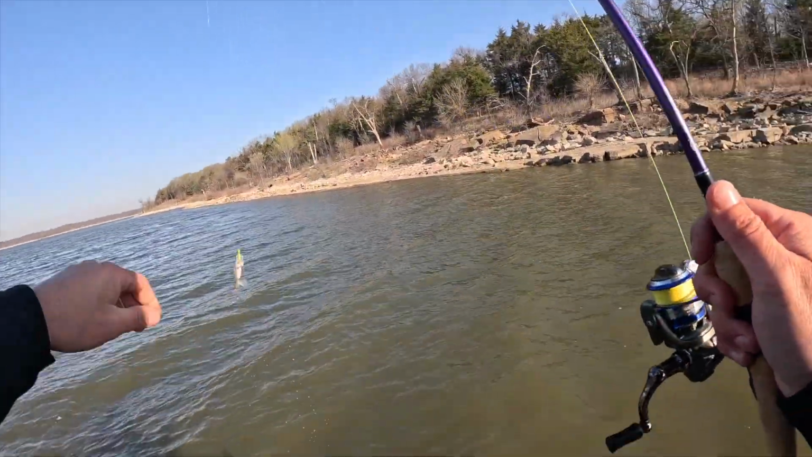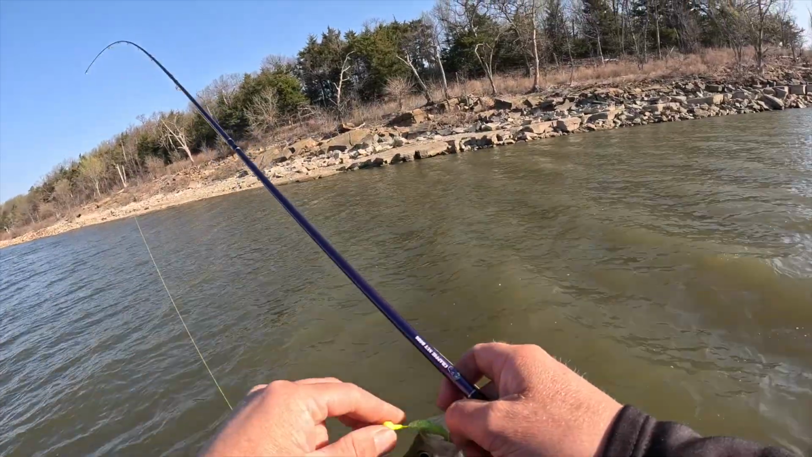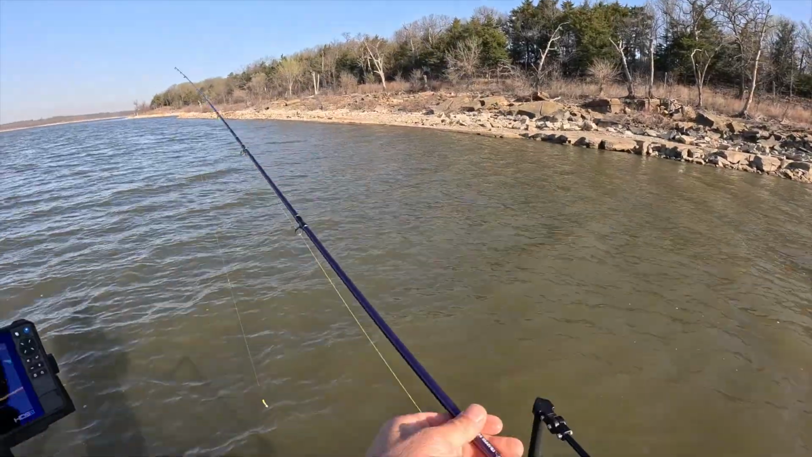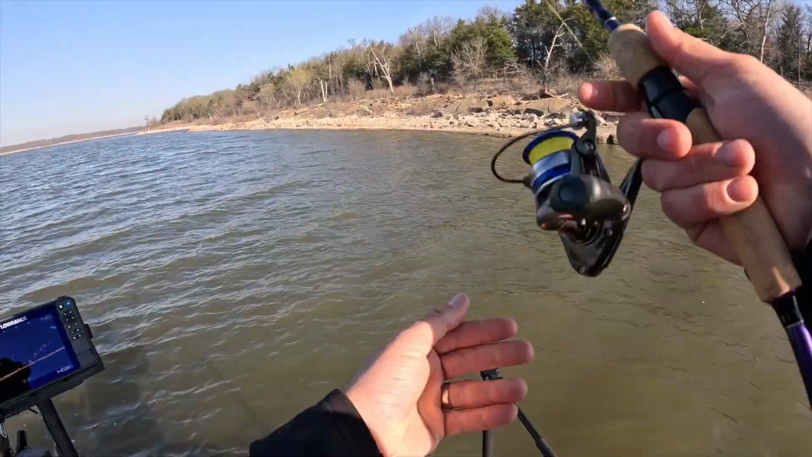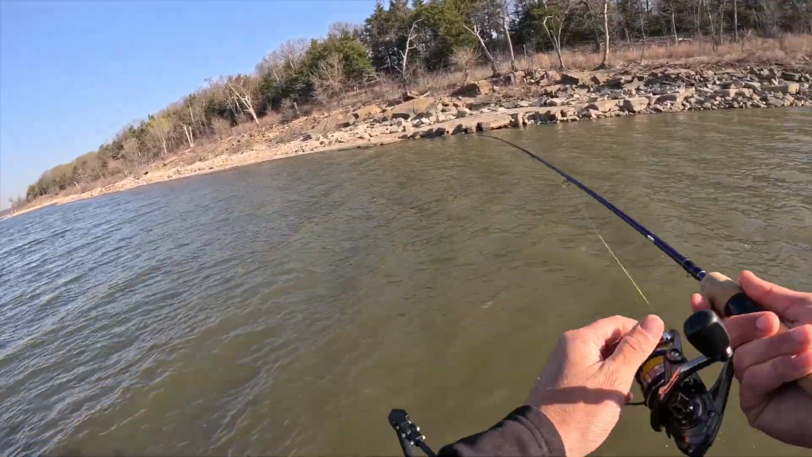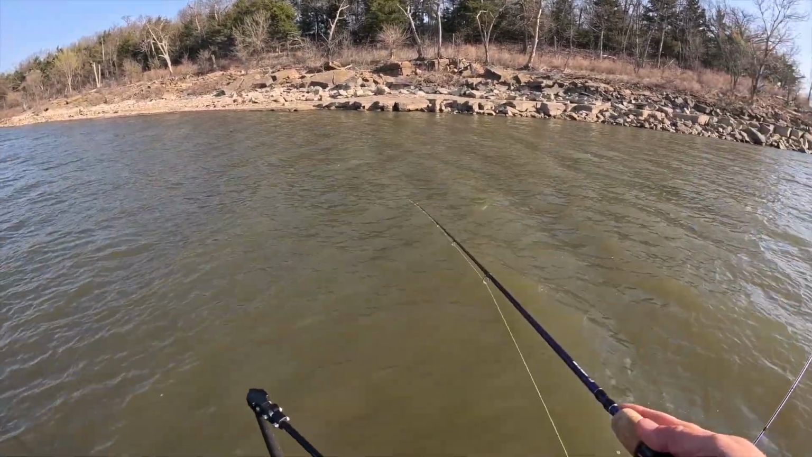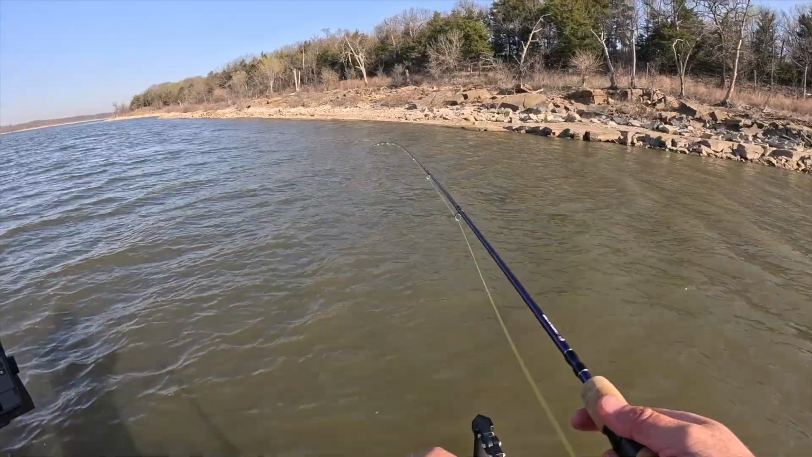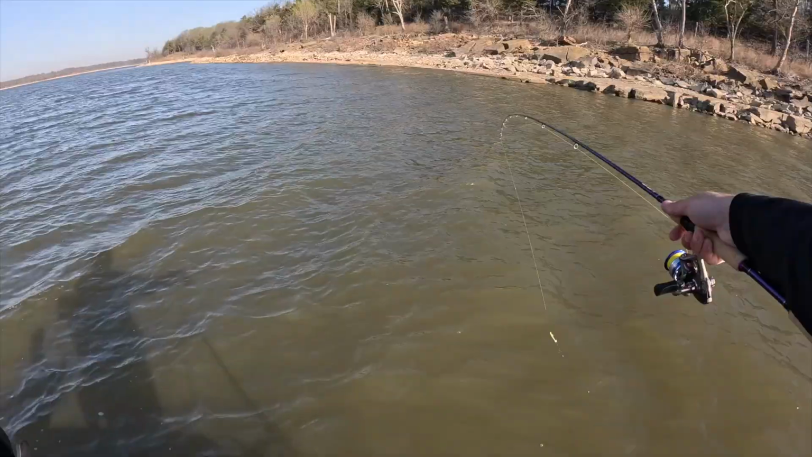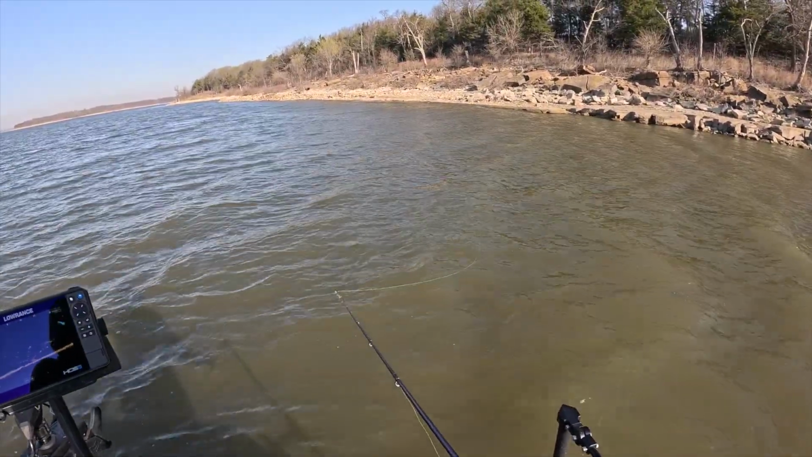Hit it on the fall. Dinky guy, but hey, that's something. I think they might be a little bit reactive today. Not necessarily hungry, so we got this little paddle tail on from Rogers. And I'm gonna just kind of work it through this brush. Okay, so we're gonna just flip it out. Perfect. Let her fall.